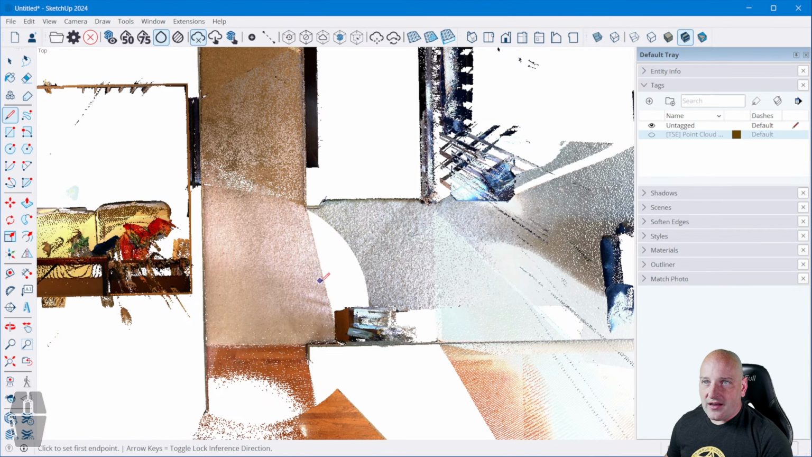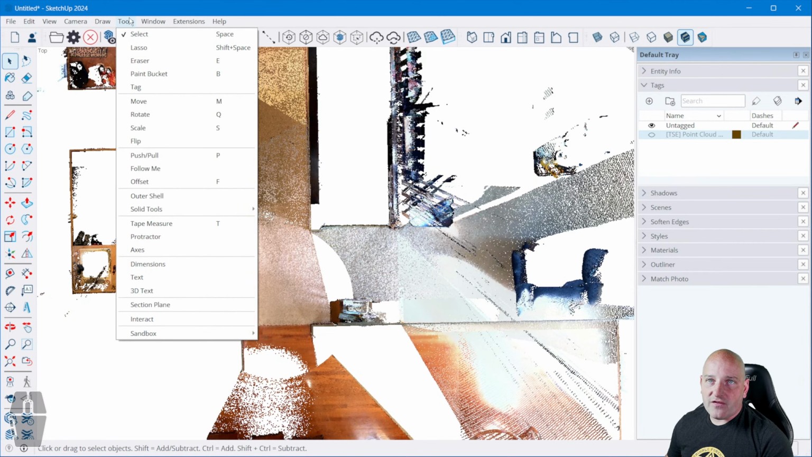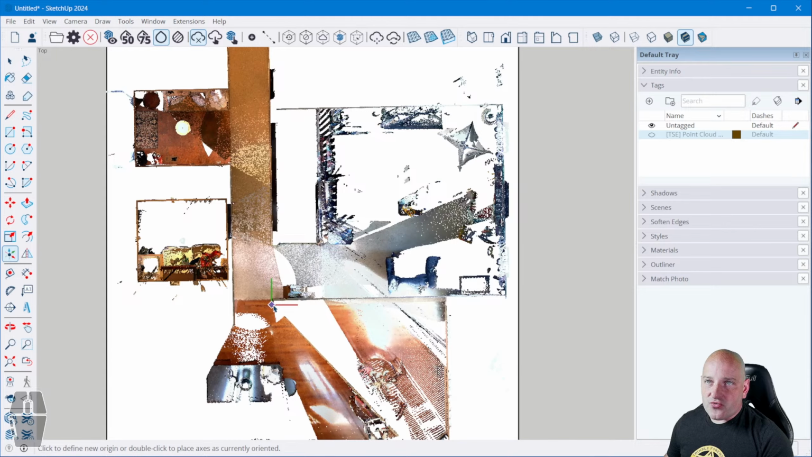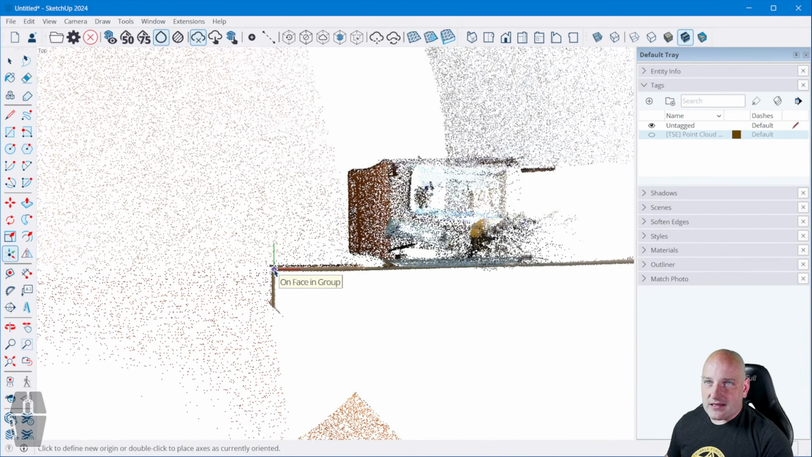Something else I need to do is reorient this, because it looks like if I draw a line here, so if I start from say right here and I go out on my red axis, it doesn't quite line up with my walls. I need my axes to line up with my walls here. So what I'm going to do is go into, well, let me see if I can find where that's at here. There we go. So I'm going to redefine the axis for this so that it lines up.